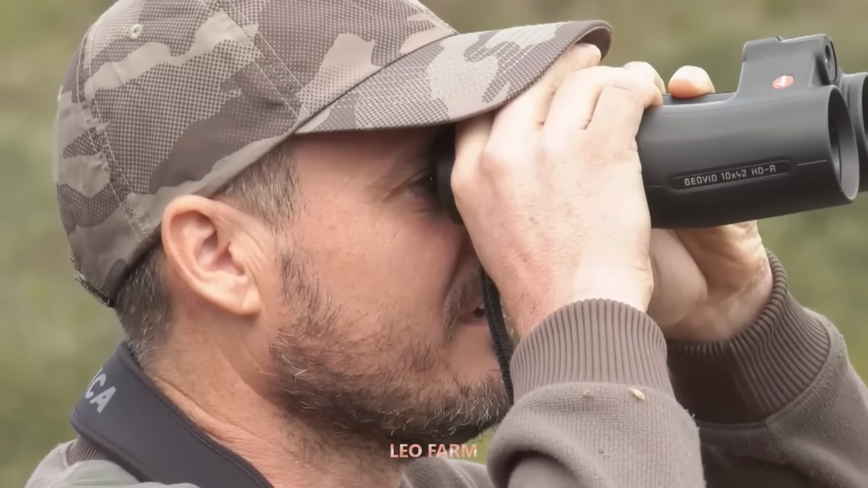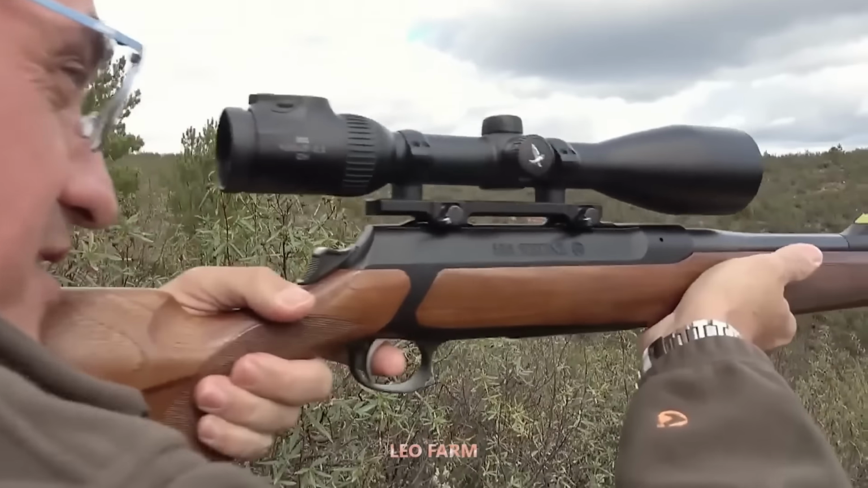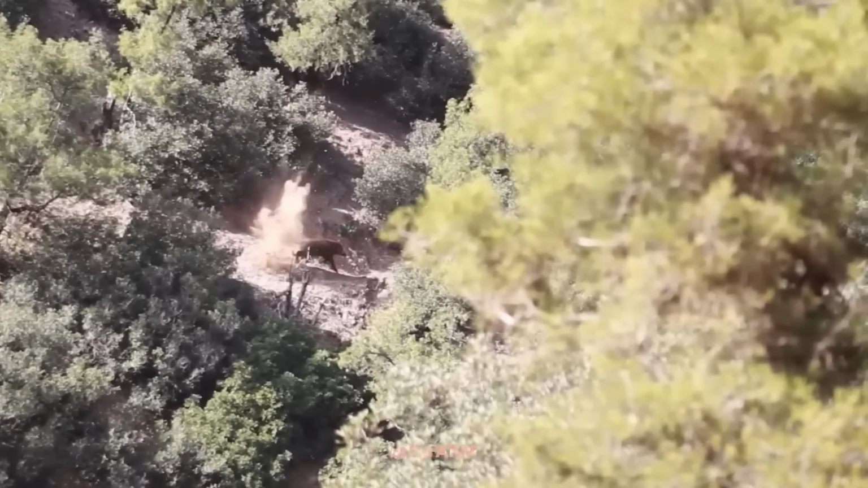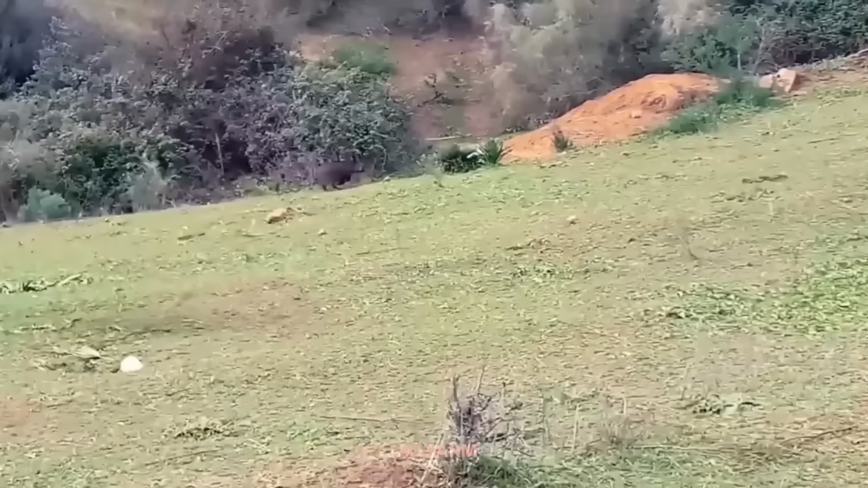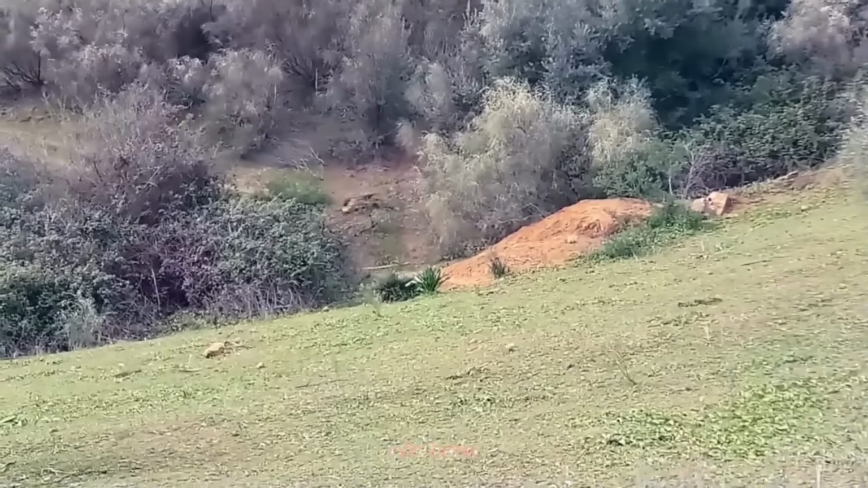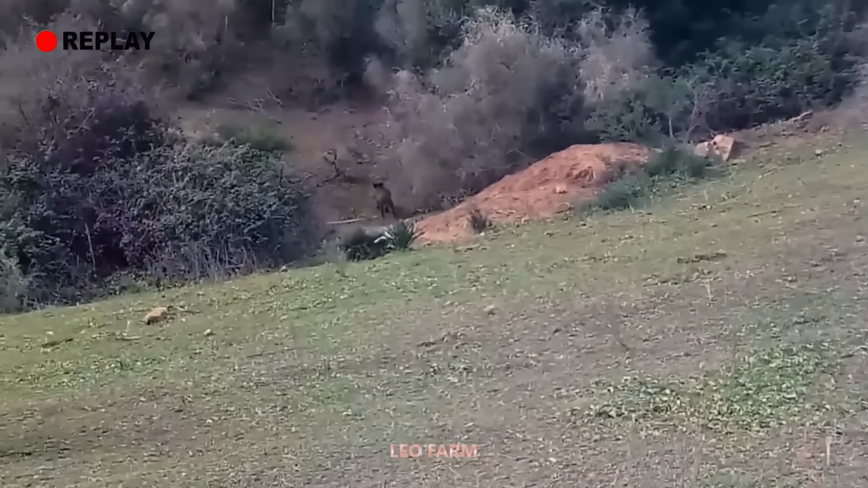My first shot struck its shoulder. It immediately changed course, trying to flee up the hillside. The second shot gave it no chance. It collapsed, forever lying on the land it never belonged to.